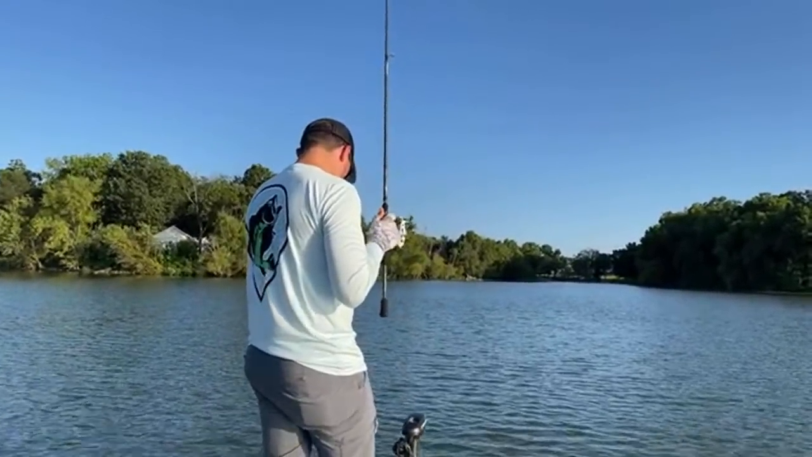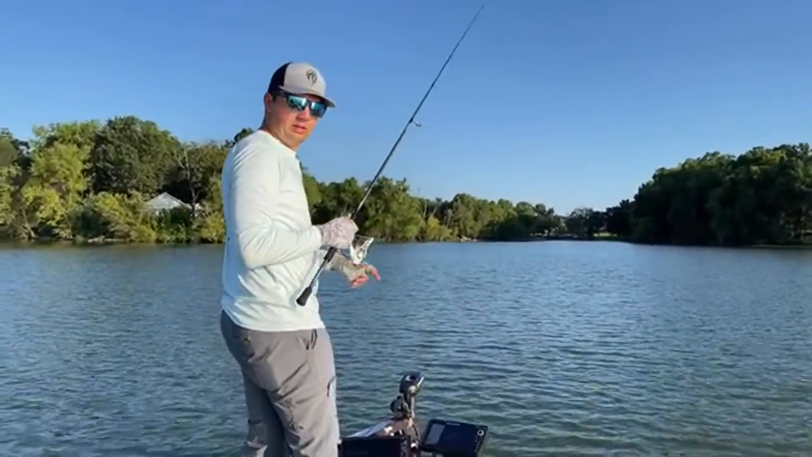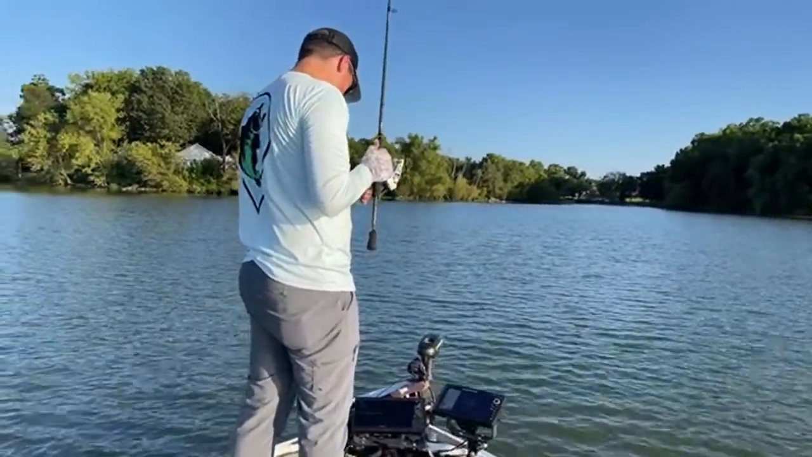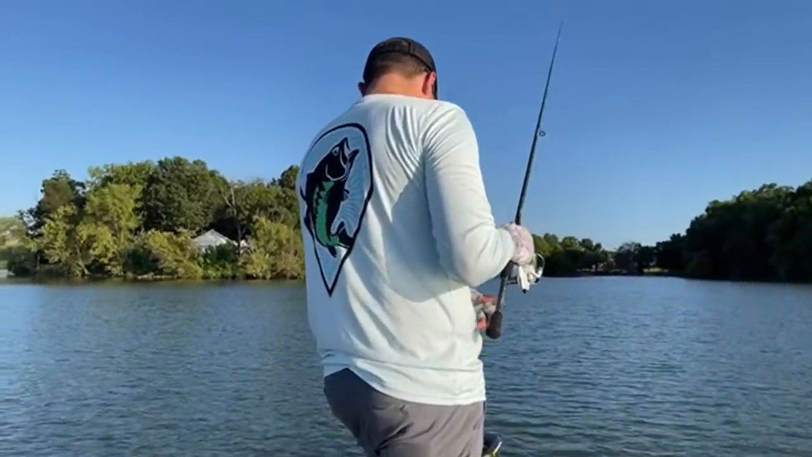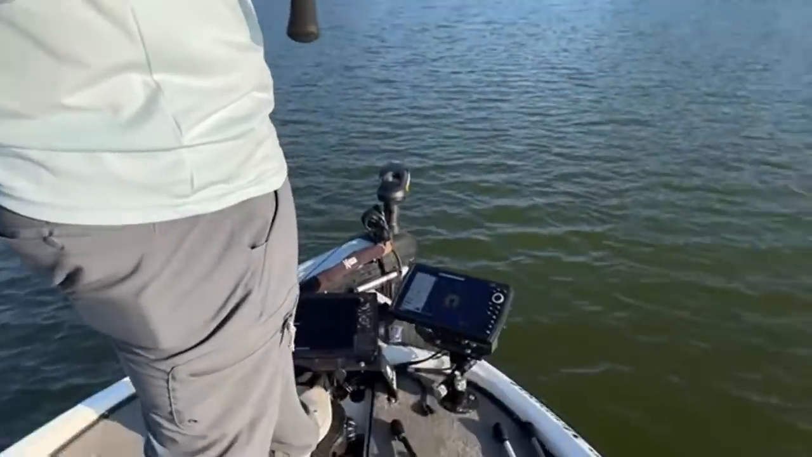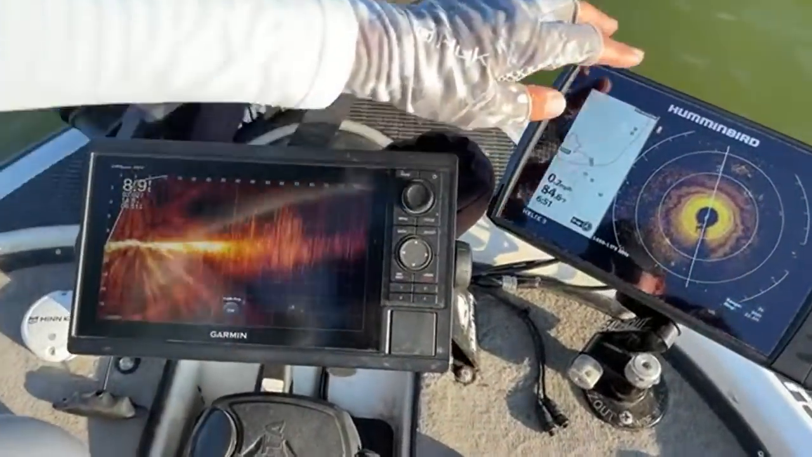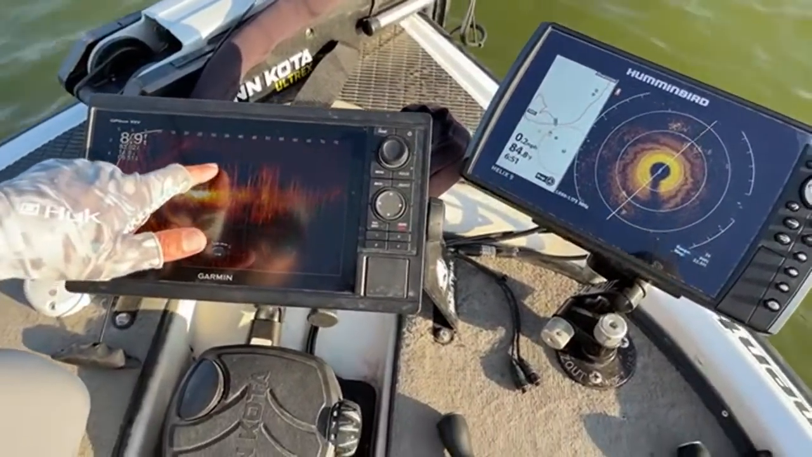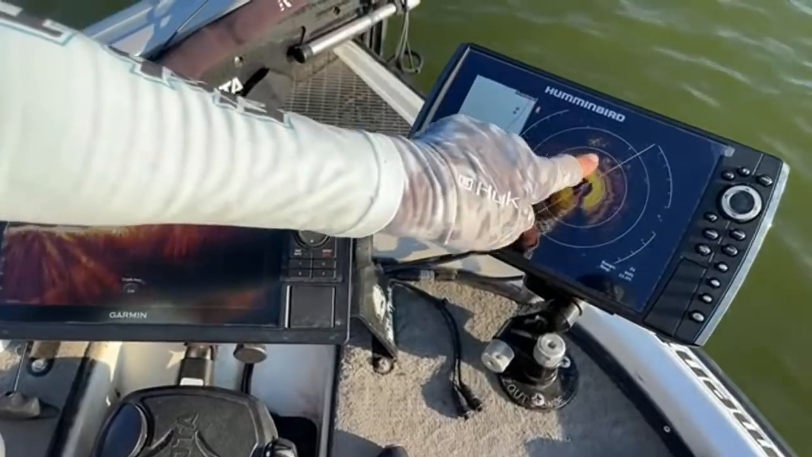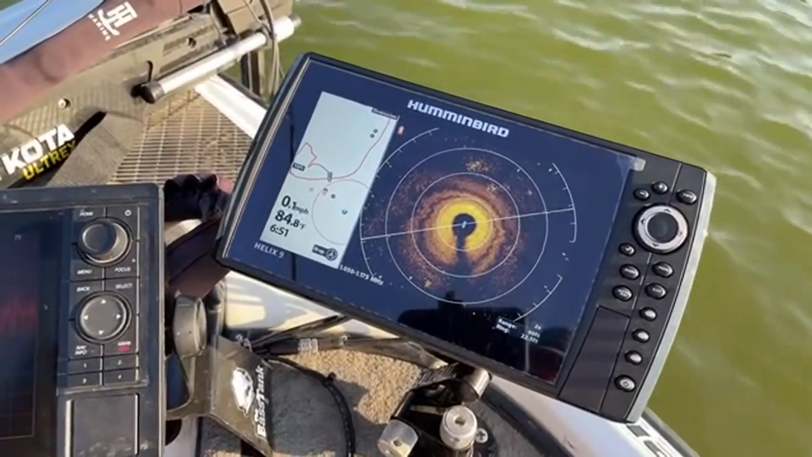Man, there's so much going on. If you guys come up here, if you bring that camera up here, I'll show you what's going on. It looks crazy up here. I'm just really surprised I'm not getting bit. So I got a brush pile right in front of me here. You can see them over here on Mega 360 as well. So you got a brush pile. There's fish. 1, 2, 3, 4, 5, 6 fish. You got brush piles right here on the Mega 360. I got a little bit closer to them just so I could show you guys.